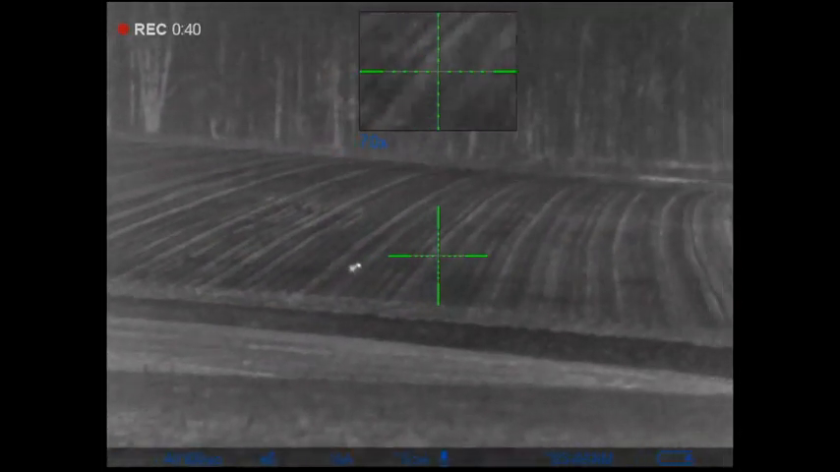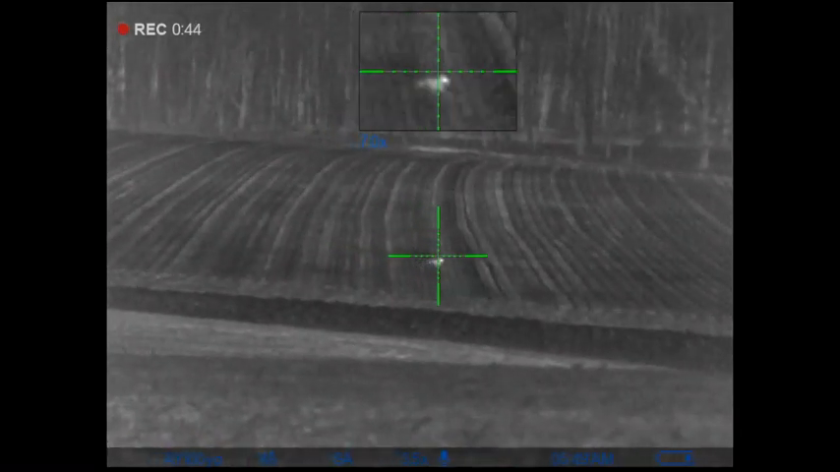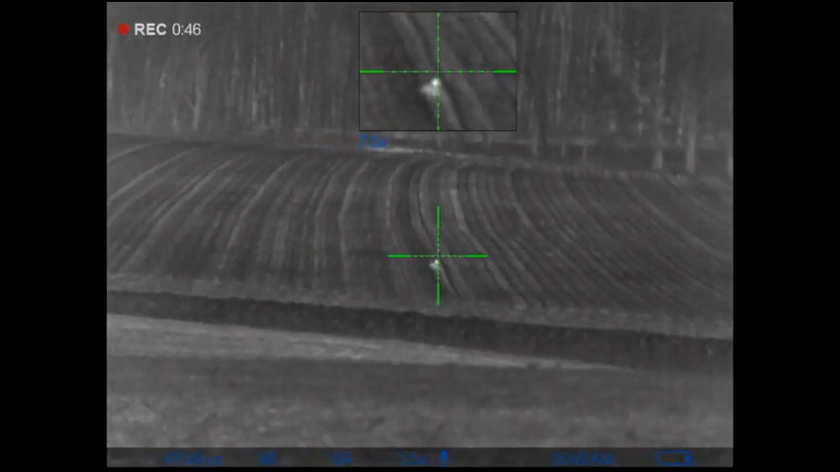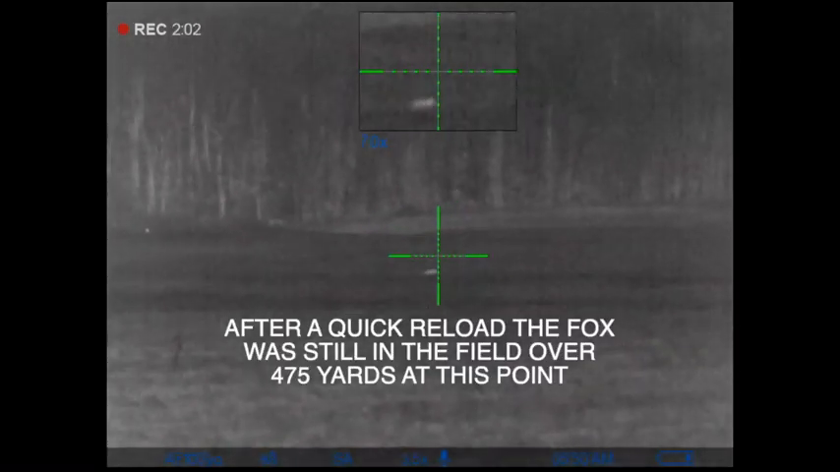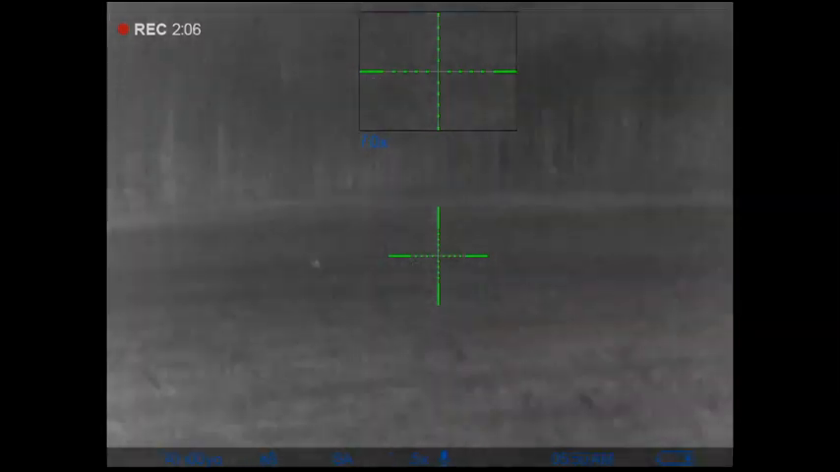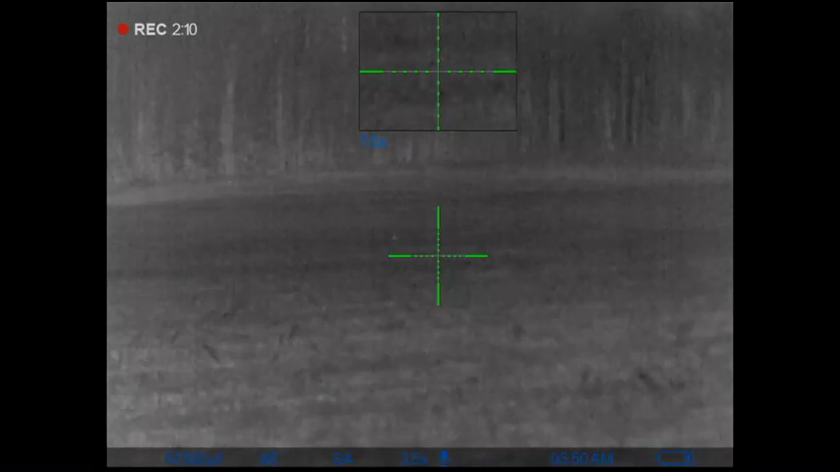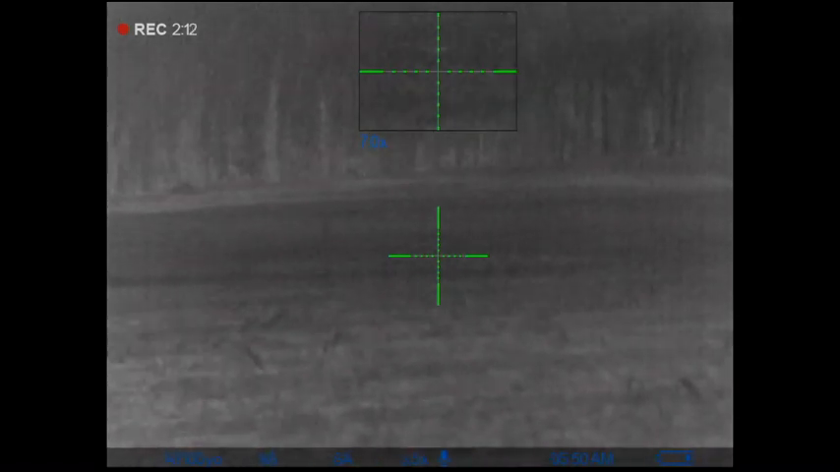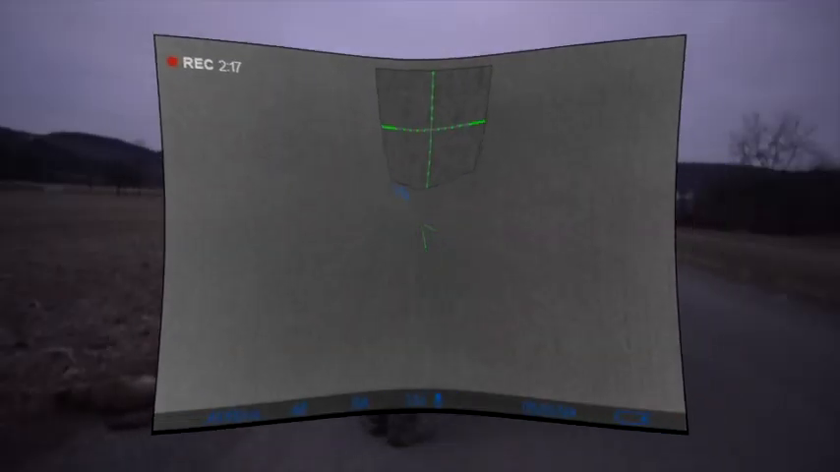One more? One more time. No way! It's not moving. No, it's not.